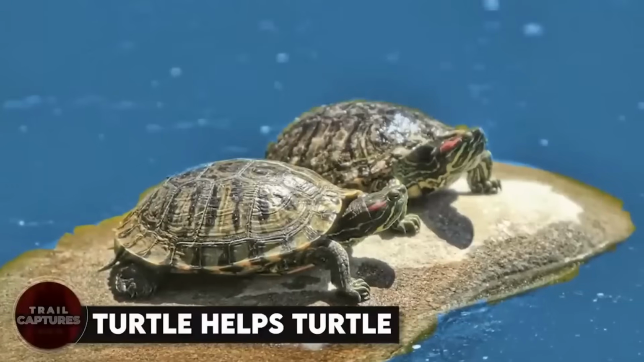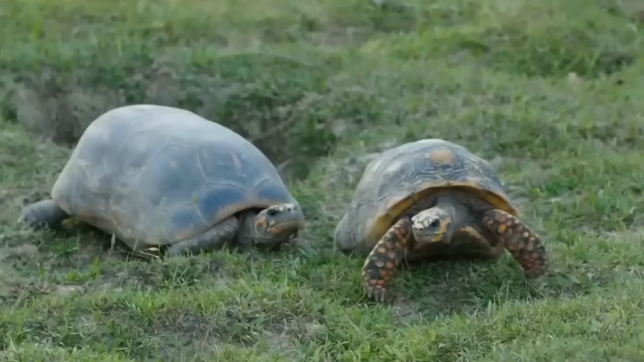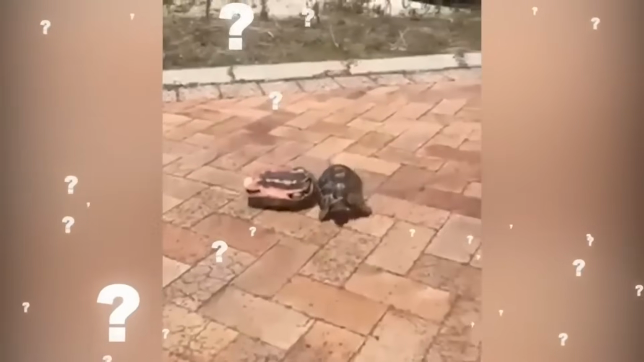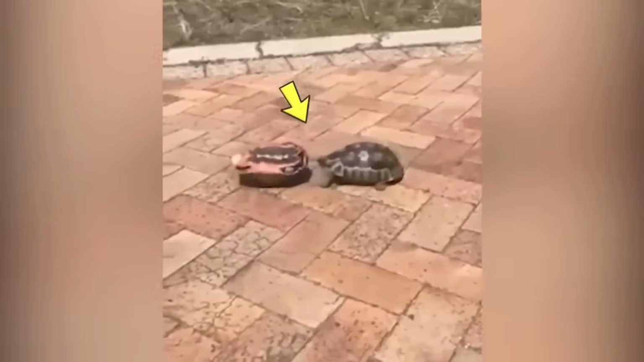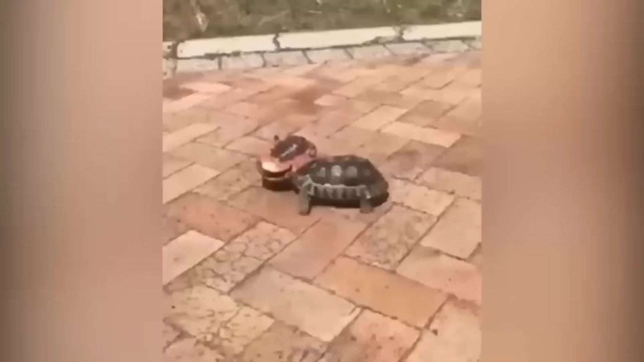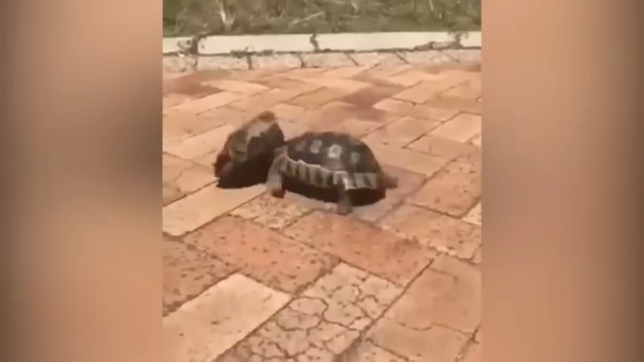Turtle helps turtle. This video shows two turtles hanging out together, when suddenly one of them flips over and can't get back on its feet. But what happens next is truly heartwarming. The other turtle comes to the rescue and uses its head to push and help the struggling one roll back over. This behavior has been seen among turtles a lot of times. When one rolls over, the other one comes running to help.